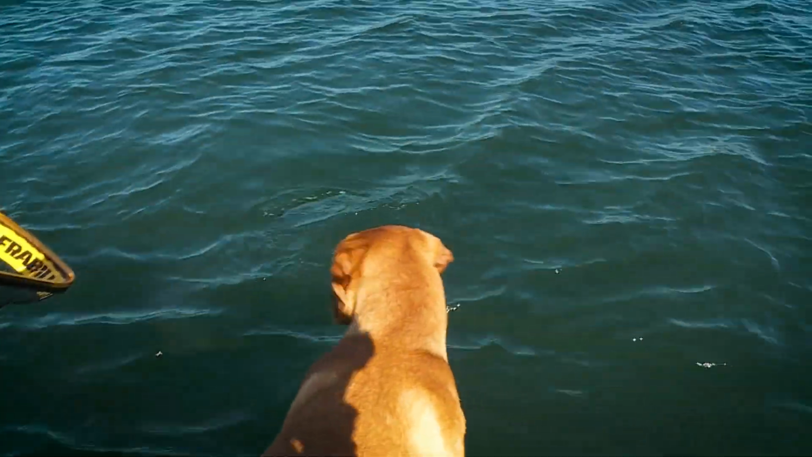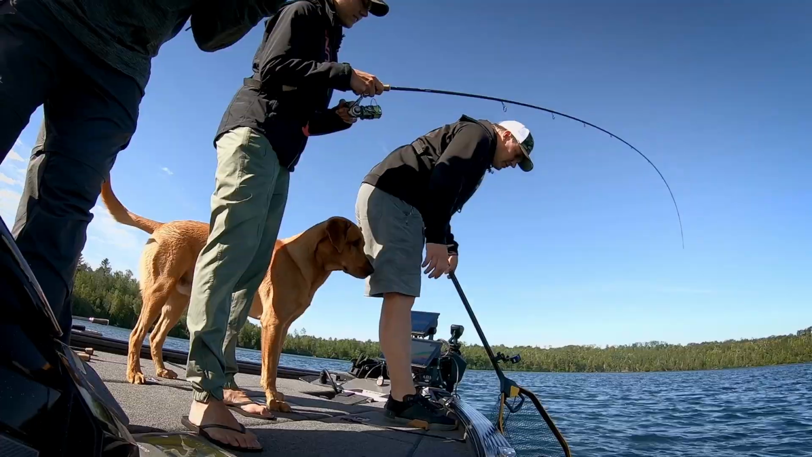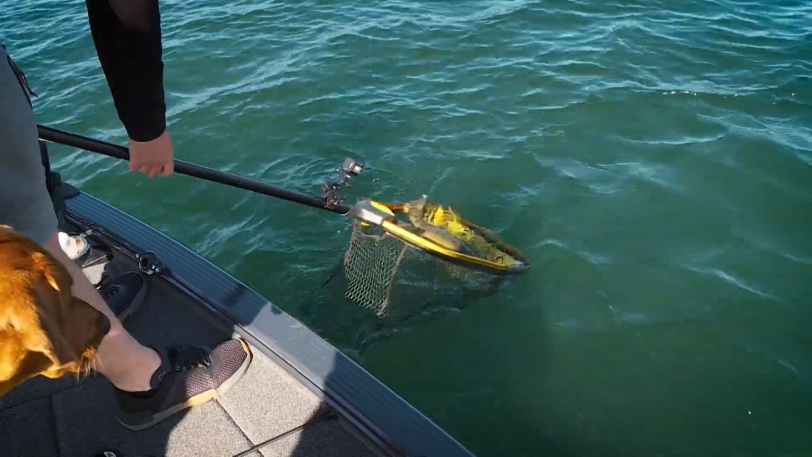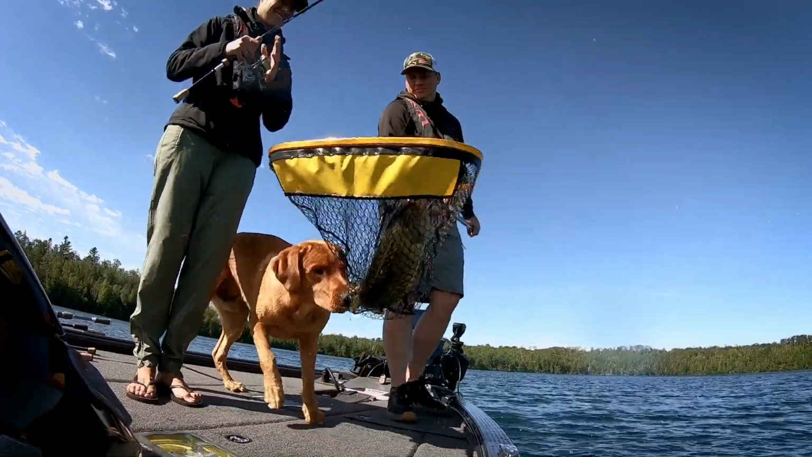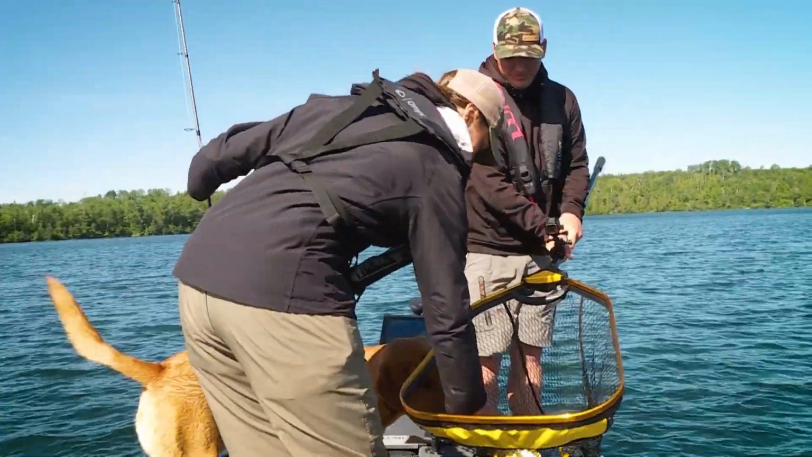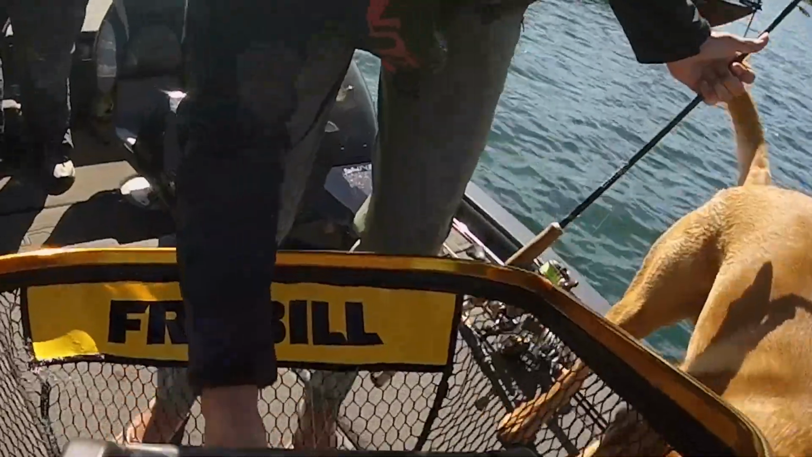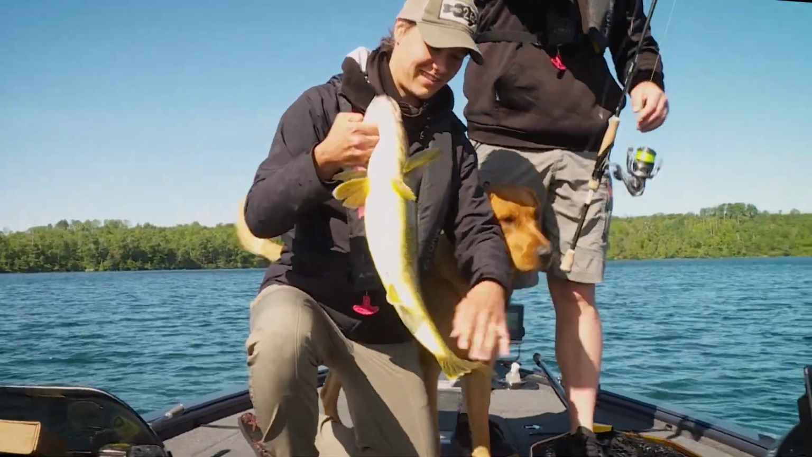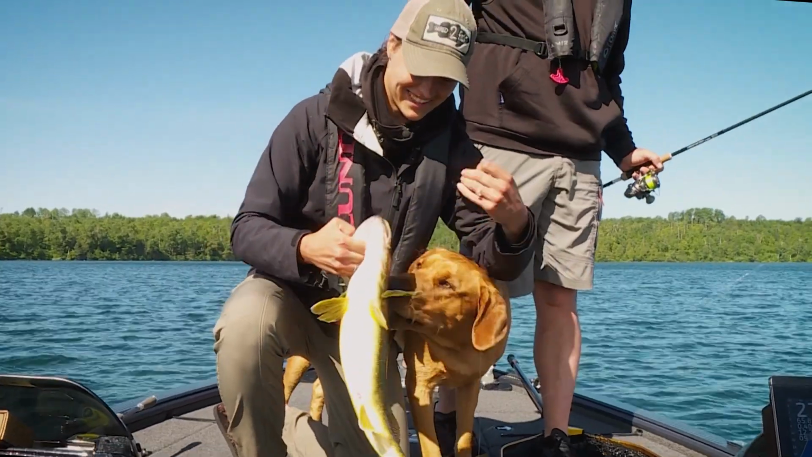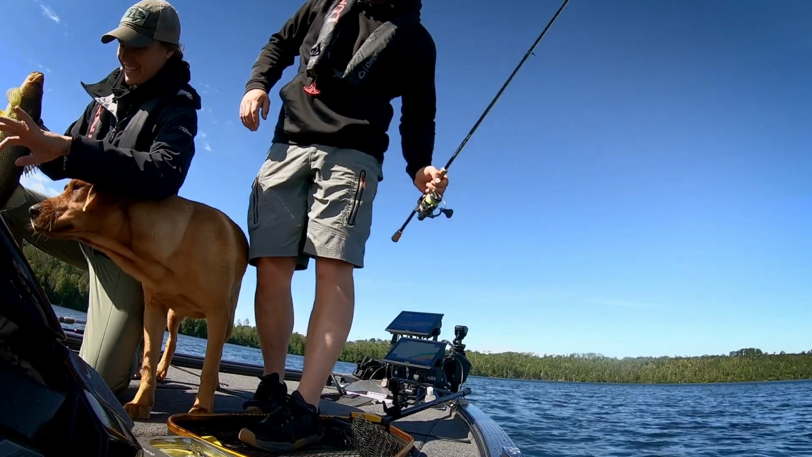A sporty one. Copper, back of the boat. Back out. We'll get a net on him. Nice fat chunky one. Look at there. Nice. Look at that. First one of the day. Not too bad. Get that leech out of there. Save the leech. He ate the leech. He ate the cow tongue.